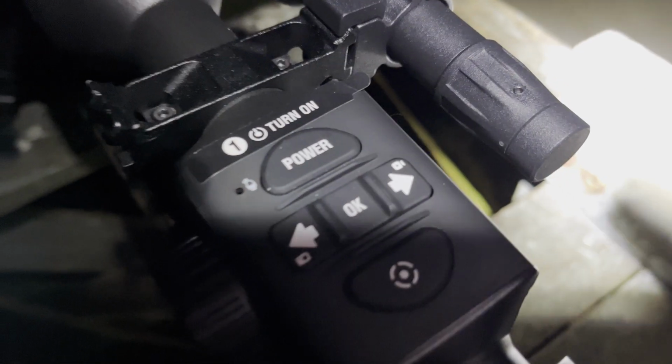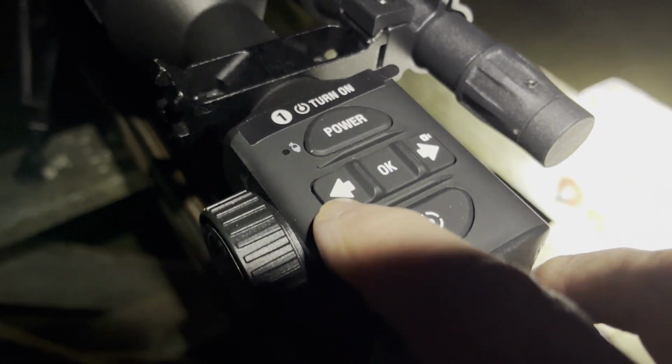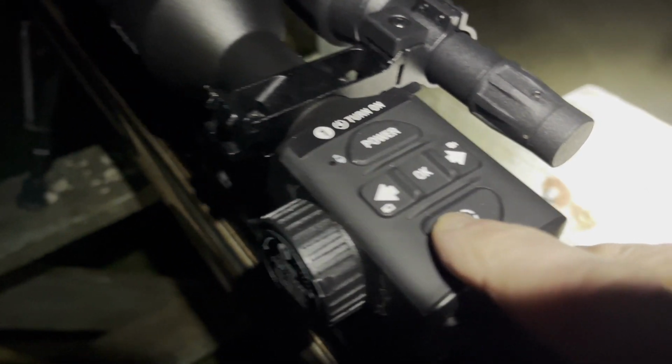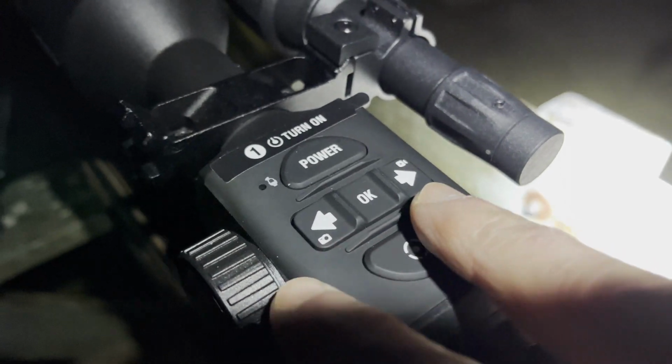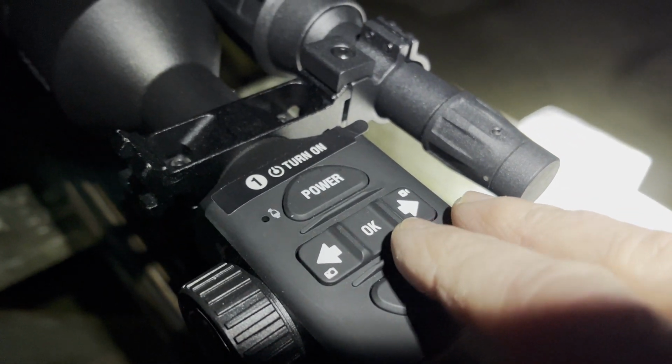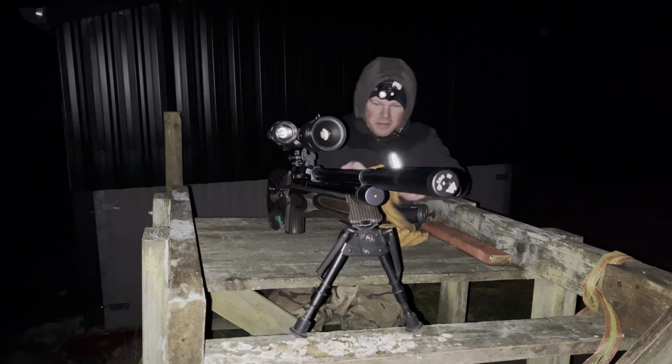And then I've got my video record button on the right. I can take pictures with the left hand one. While you're recording, you can't really go into settings, but when you're not recording, then you can go in and change whatever settings you want. Let's get these gloves back on. Getting frosty now. So that is a cool piece of kit, I reckon.